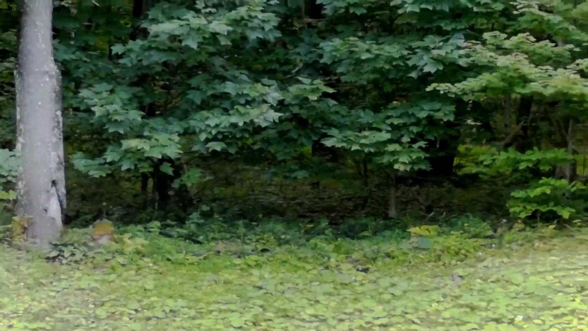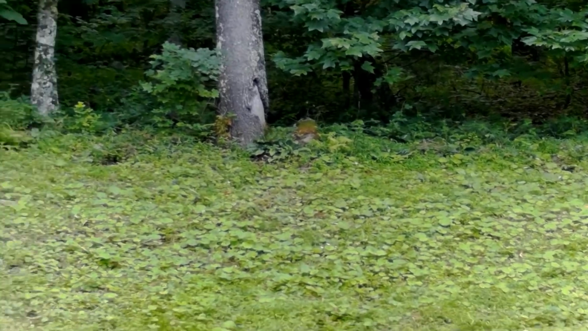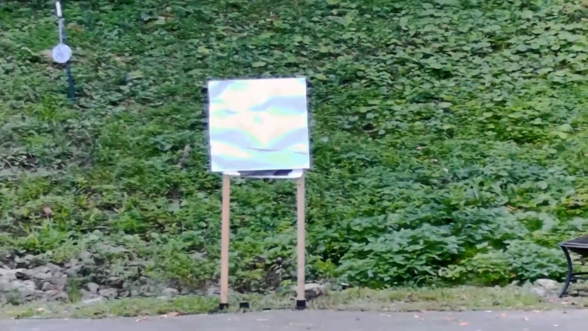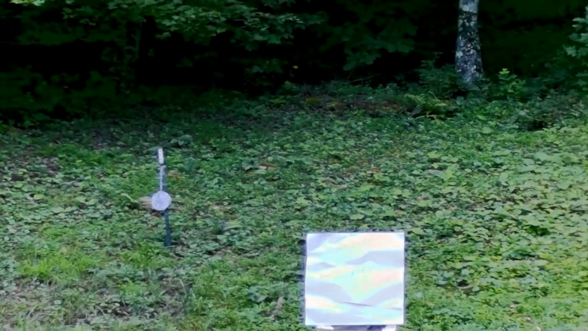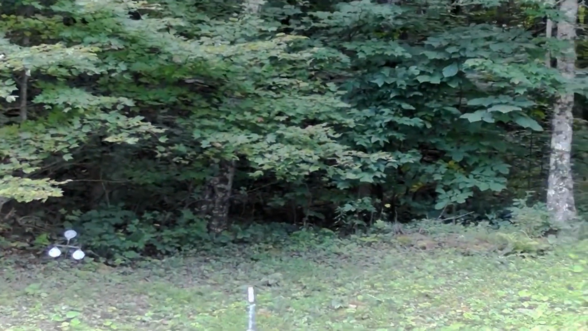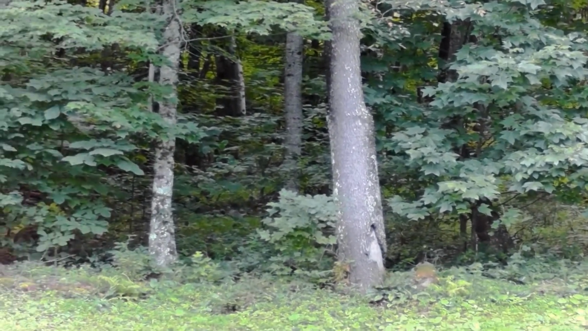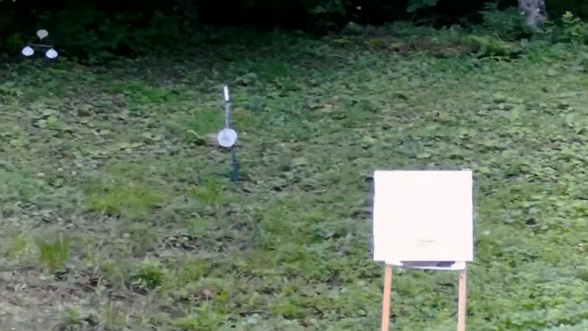Give you an idea of some of the yardage here. To the tree line there, you're looking at 30 yards. My target there, the white target, is 20 yards. And obviously that gong splits the difference. So 20, 25, 30 yards. You can sort of see back into the woods a little bit there. I'll get some more distance here in a moment.